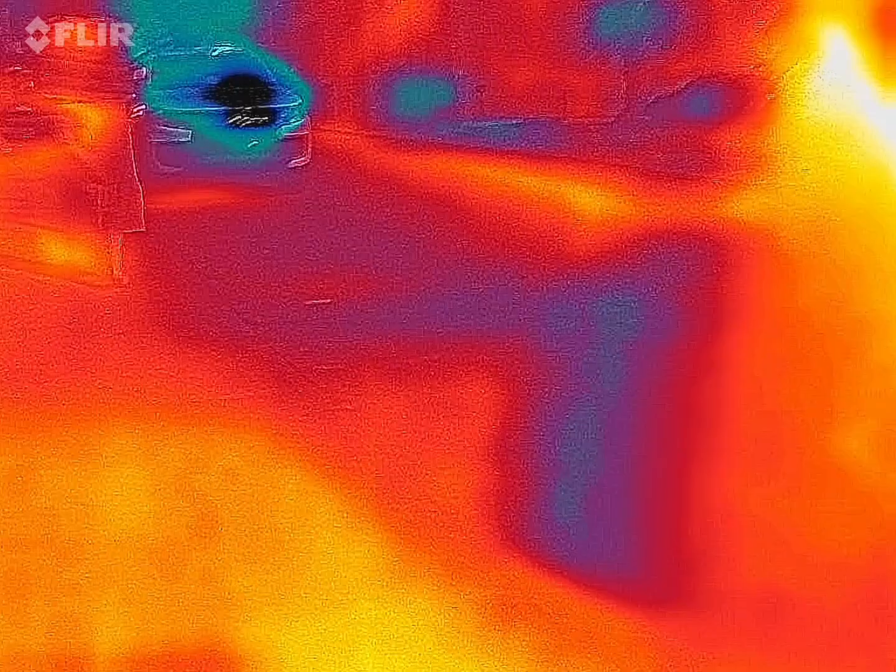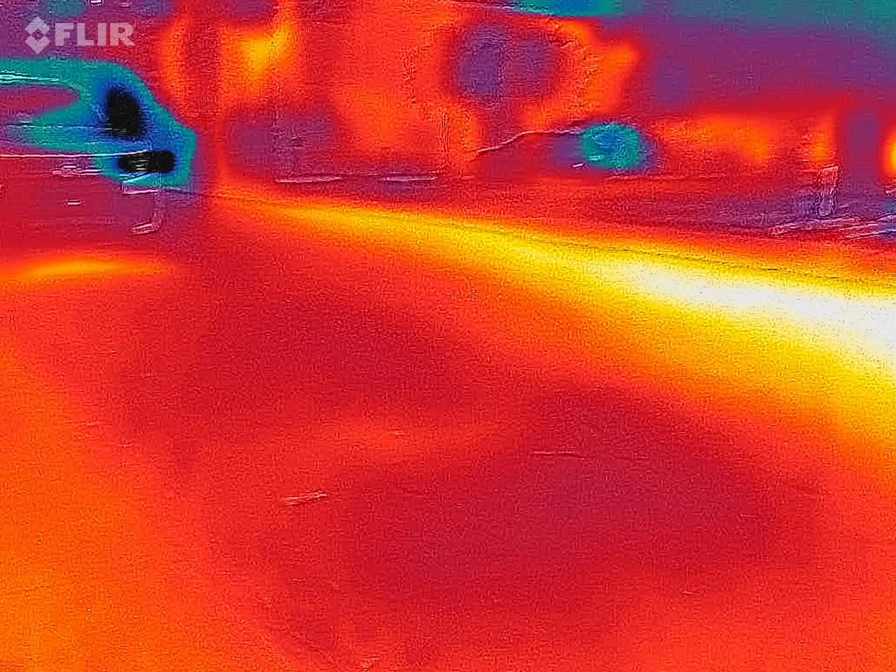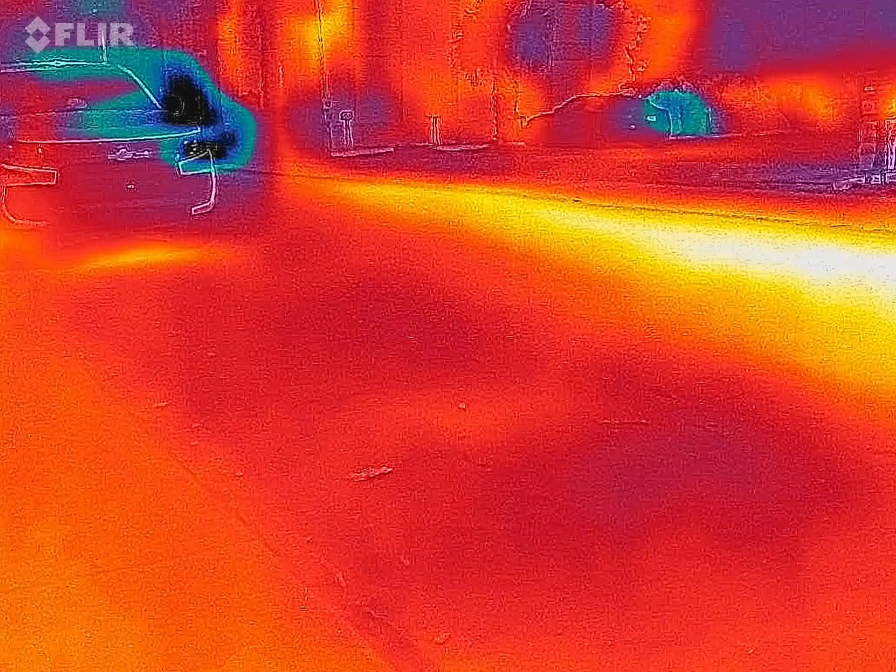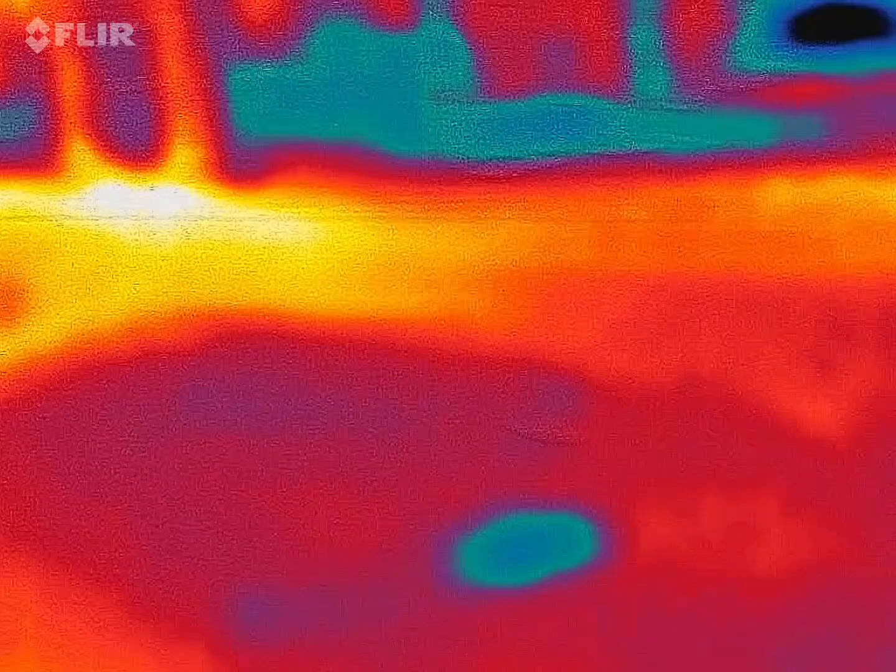This way. Leave it. Oh gosh, that's cute. She's in the zone. Oh. Remember to shoot the.